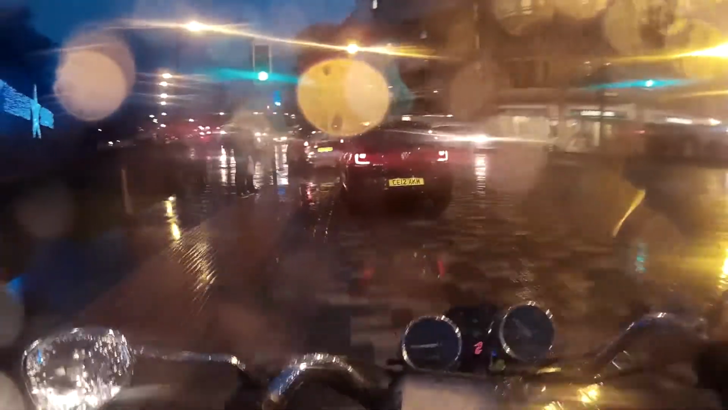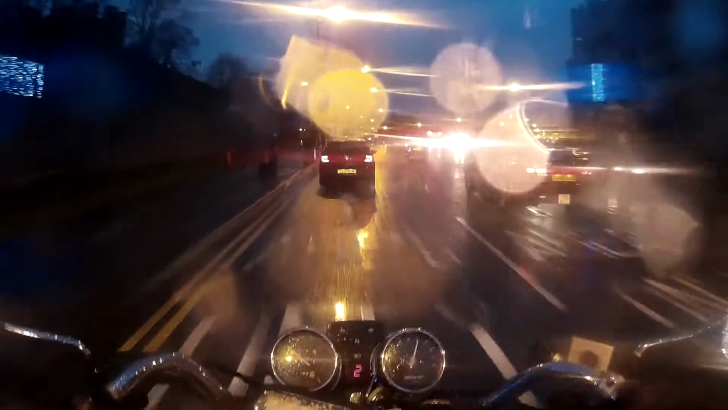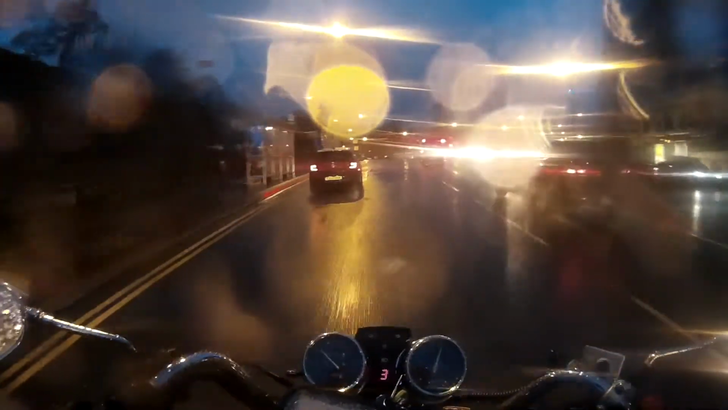It's lovely weather. But to be honest, even though it is raining, there's no point in slow moving traffic like this in putting my visor down. Having the visor up, it's not making much difference until about this speed. Now it makes a difference. Whoa, rain in the eyes.